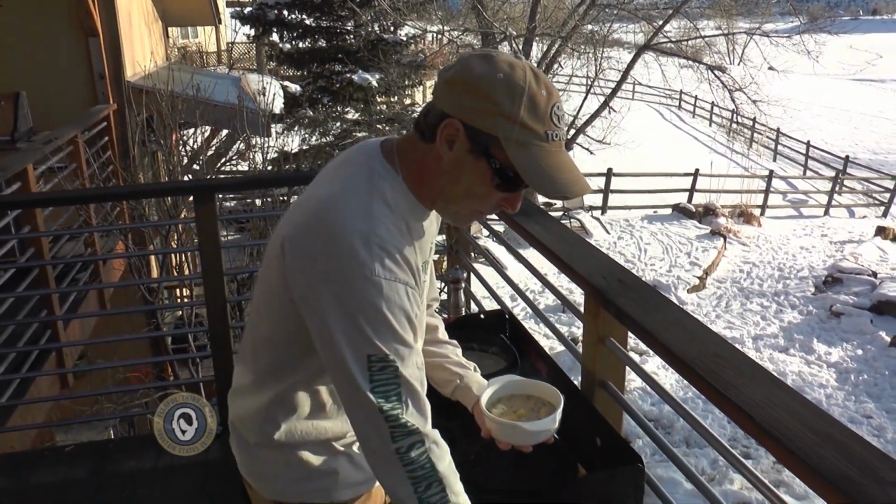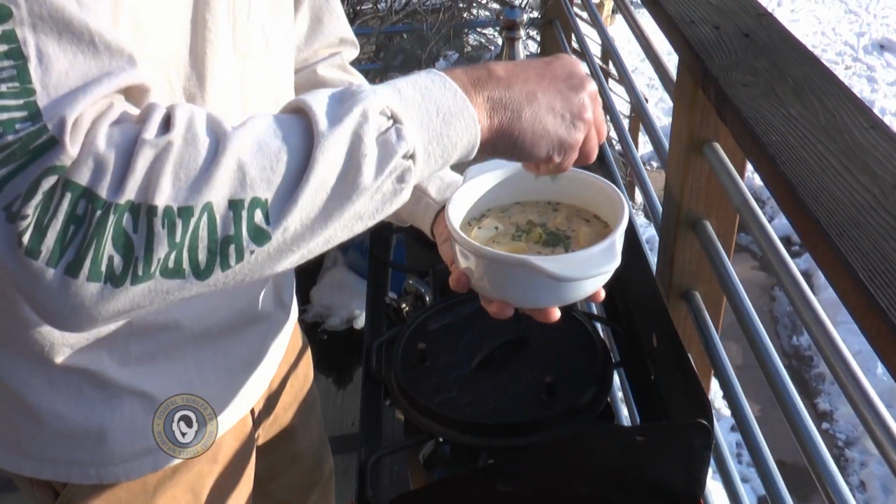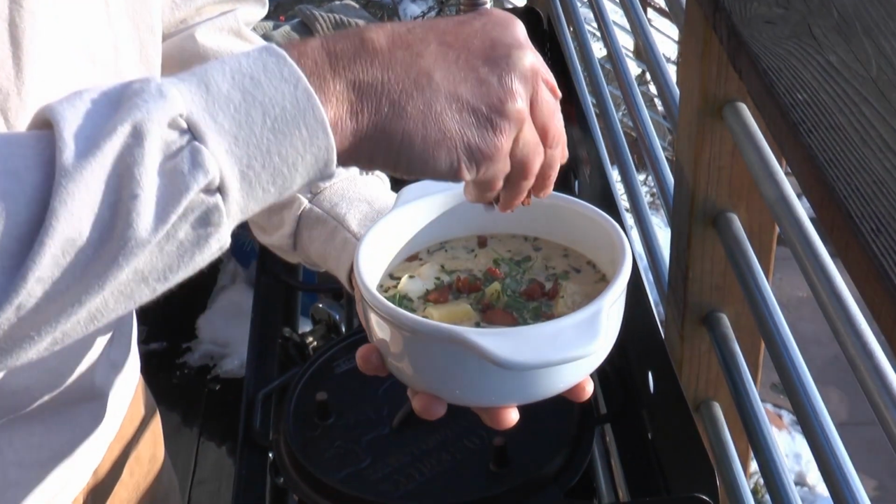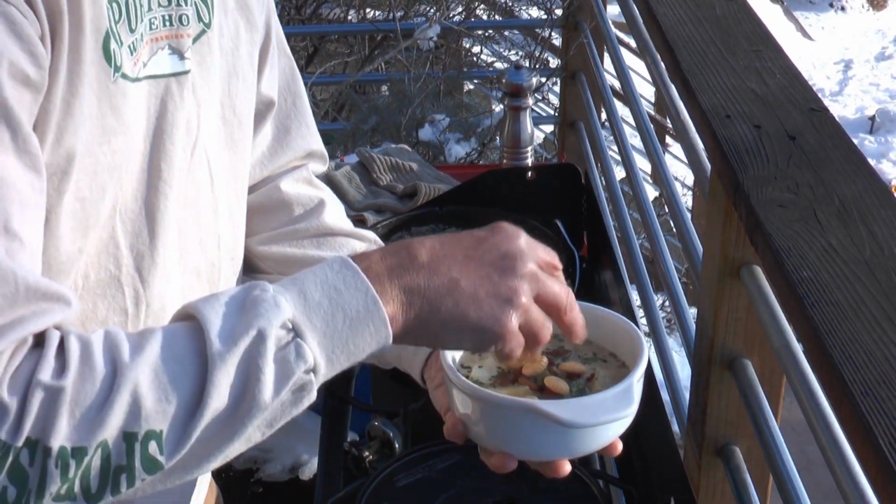Okay, guys, so there's a bowl of it all dished up. It looks beautiful right there. I'm gonna put a couple of little flakes of finishing salt on top, just a tiny little bit. A little tiny bit of flat leaf parsley that we chopped up on there. And of course, some of these little bacon bits, you gotta have some of those. We're gonna put a few of those on top as well. And then you gotta have a couple of oyster crackers if you're gonna have a chowder.